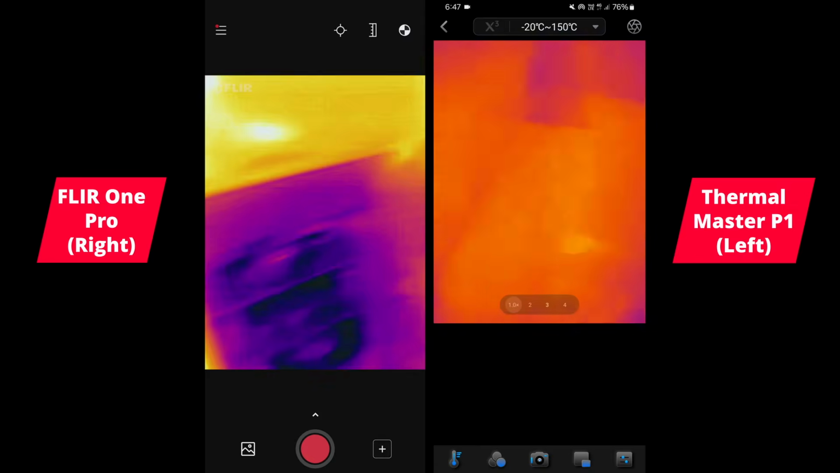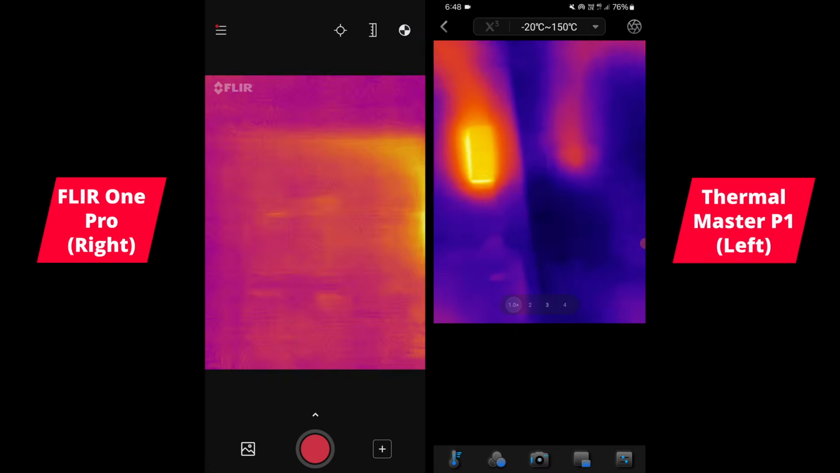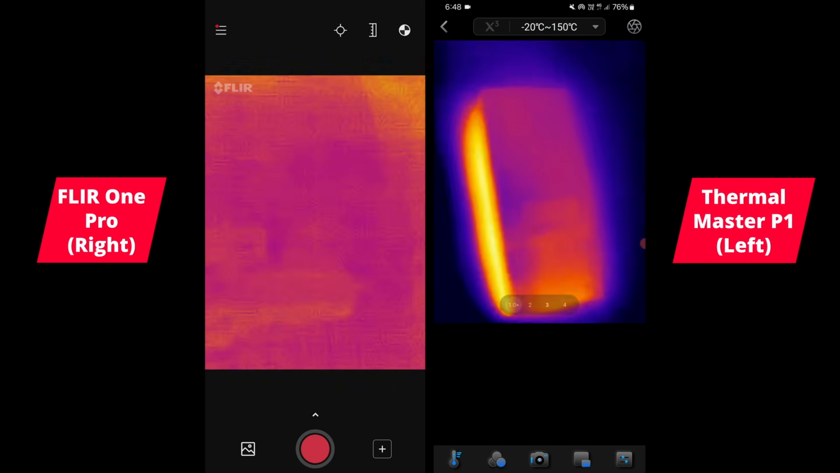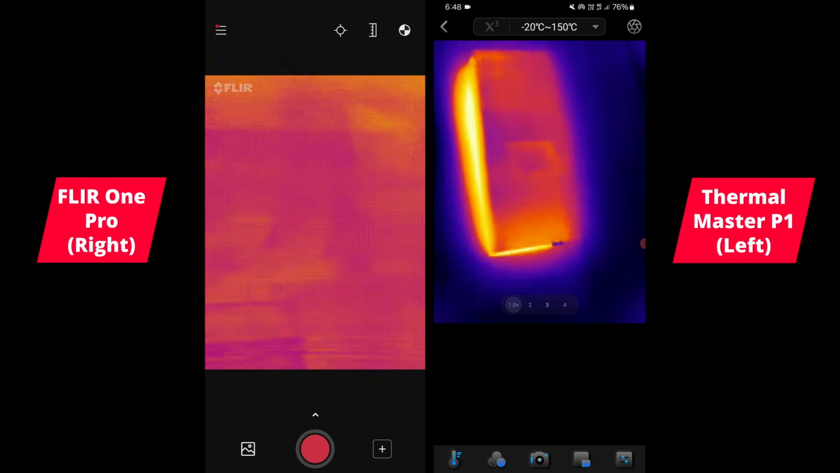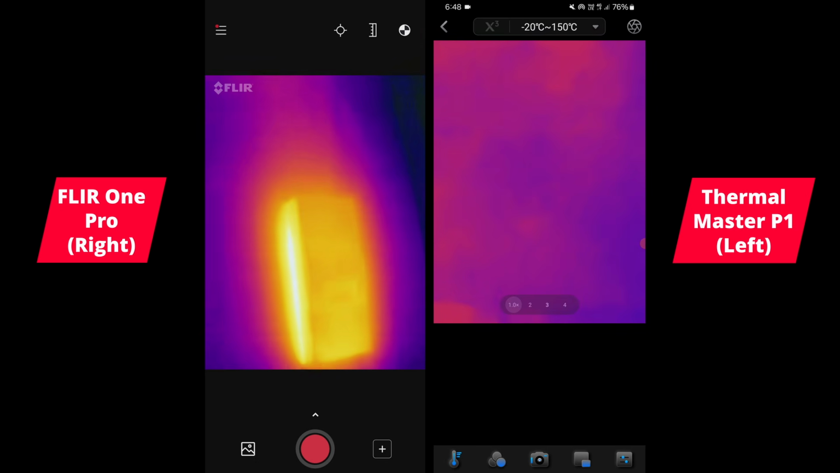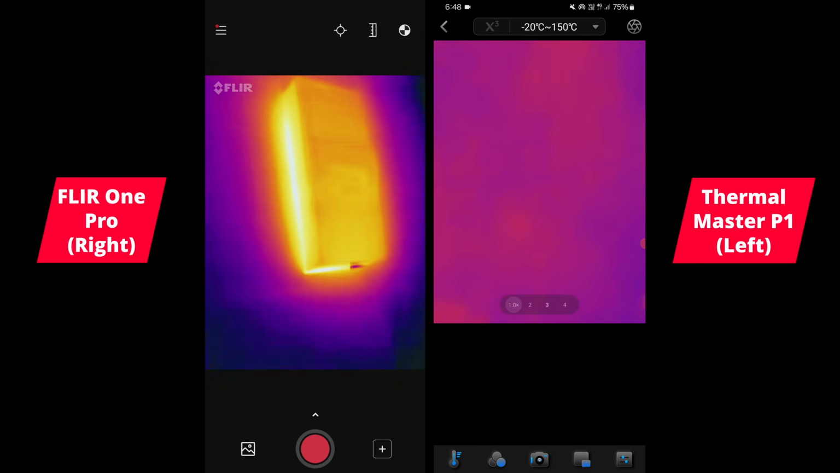Some food. Let's go up here, and the circuit breaker here in the corner, circuit board here, power board, so you can see it there. So you can get pretty close up to it, and that is the FLIR One Pro. Also can get really close to things. Okay.